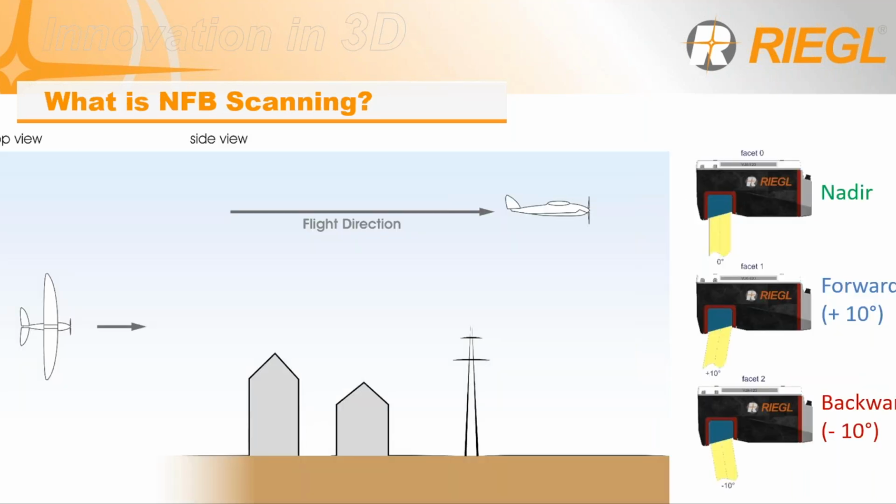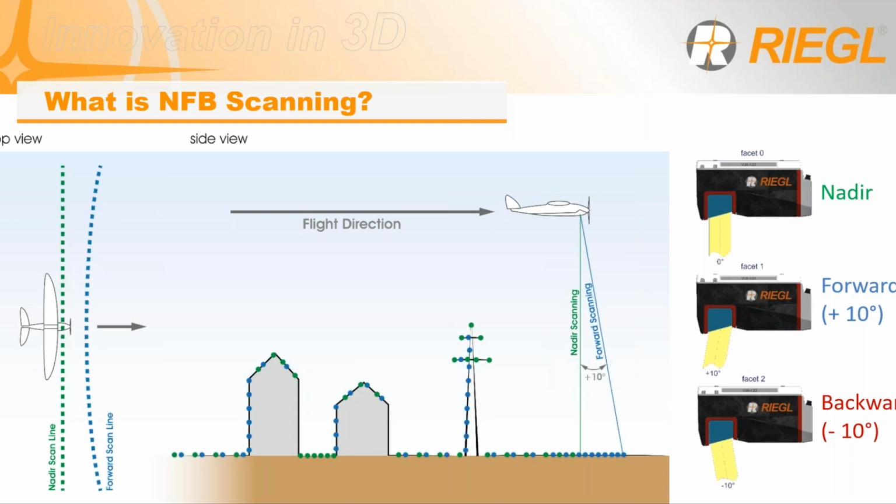What is nadir forward backward scanning? Nadir, as most of us know, is scanning straight down, which is great, but with a forward view, you're able to get the front side of buildings, vertical facades, power poles, trees, as well as the back side, allowing you to get 3 different look angles for different vegetation, for different vertical facades, walls of buildings, walls of open pit mines, sides of power poles, anything that you might need to originally fly off the side of to collect. You're now able to fly almost directly over to collect this data.